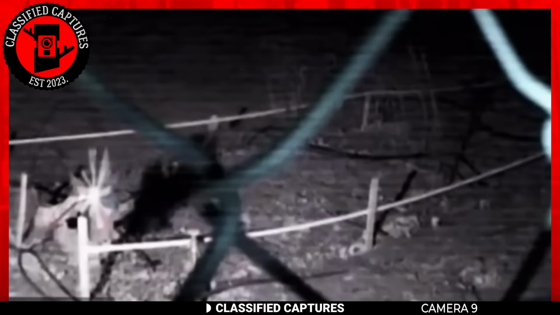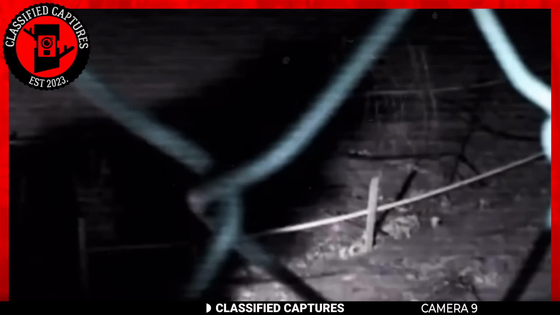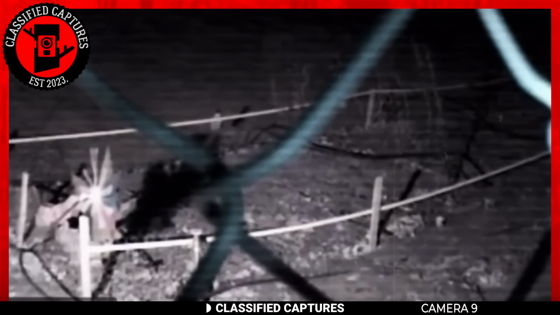Many think that that's the only explanation, and guess what? The owner of the trail cam footage is convinced too. What would you do if there was a possibility of a dangerous creature like a werewolf living around you? I don't know about you, but I know I would relocate without hesitation. But what do you think? Is this real, or is it simply a hoax?